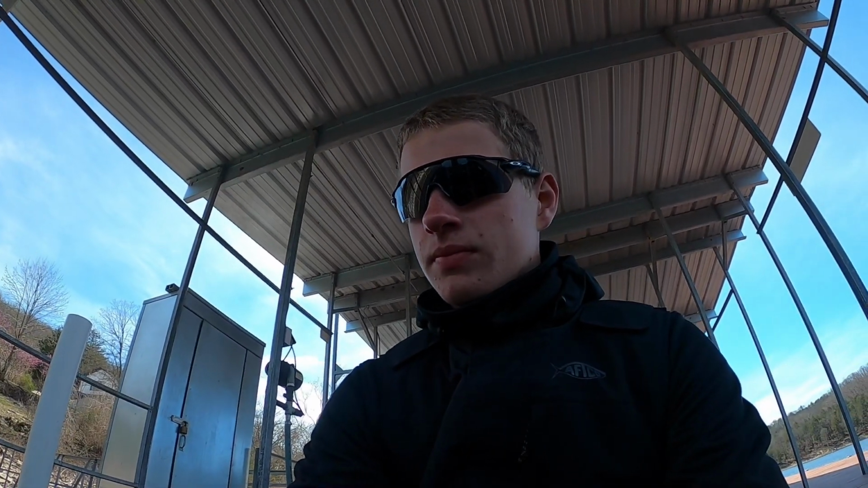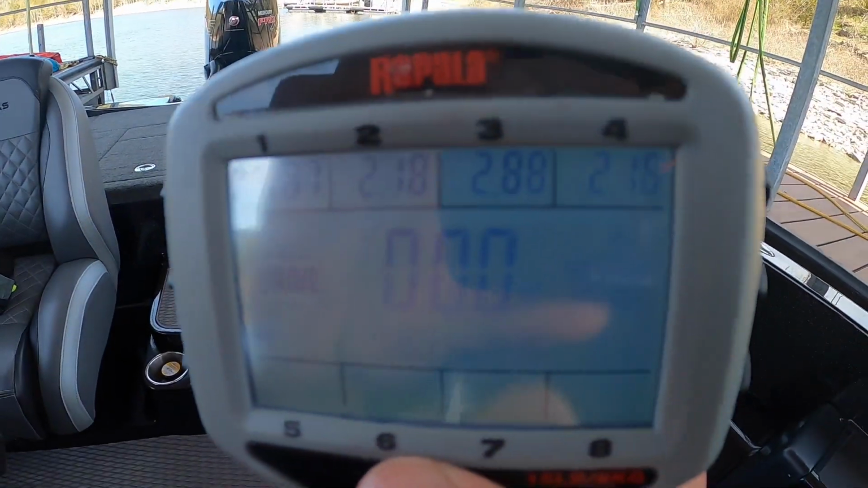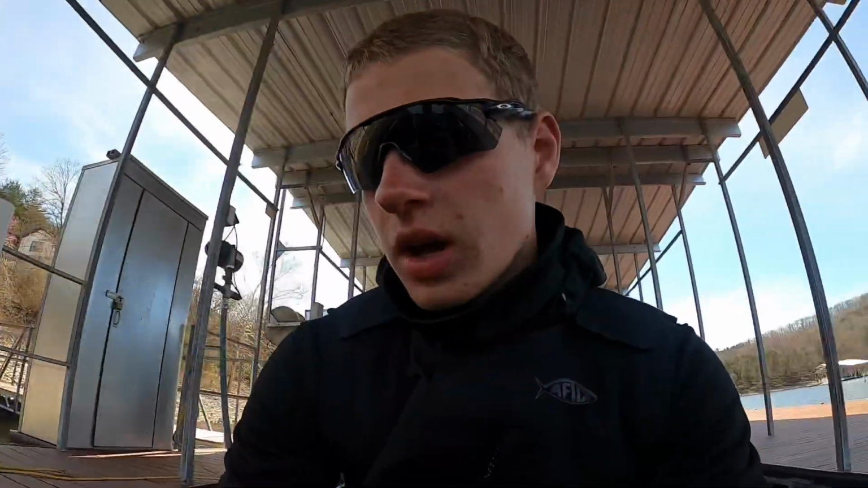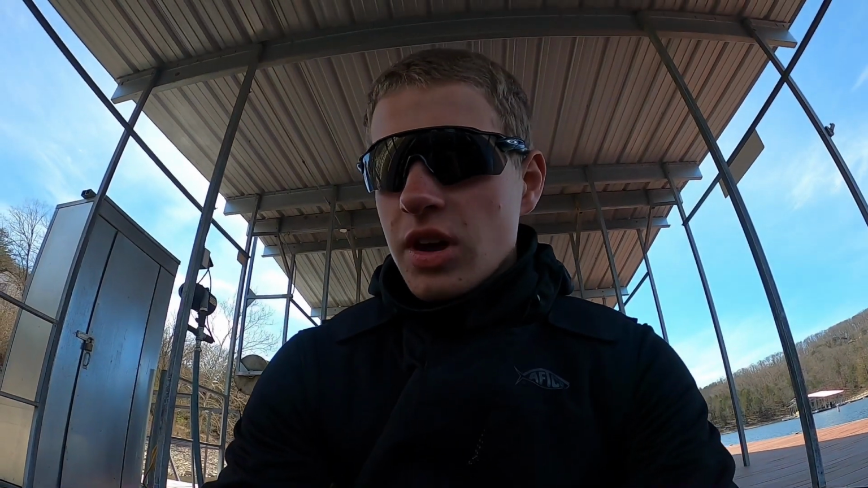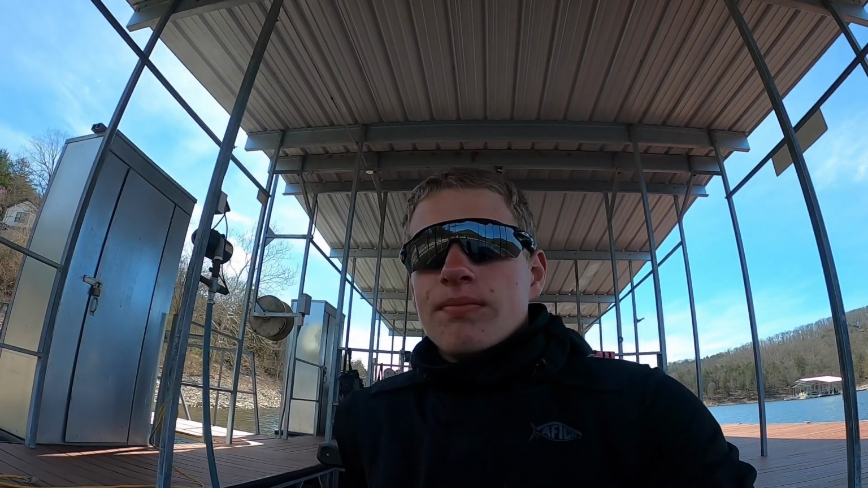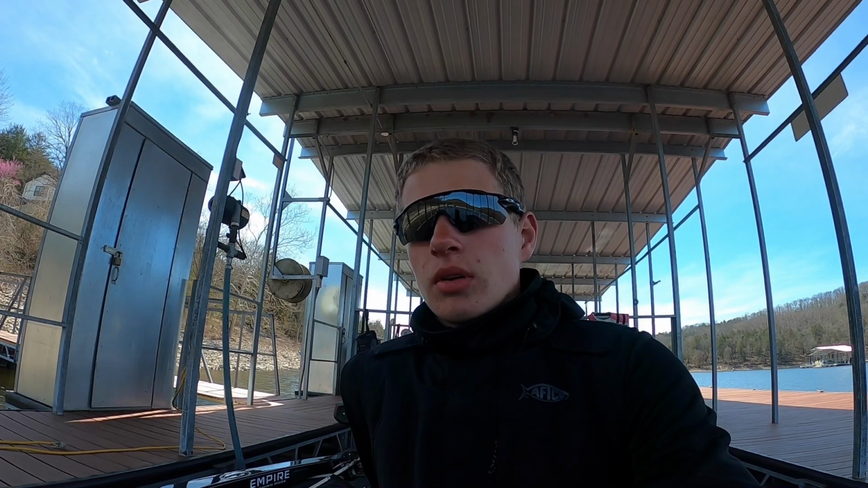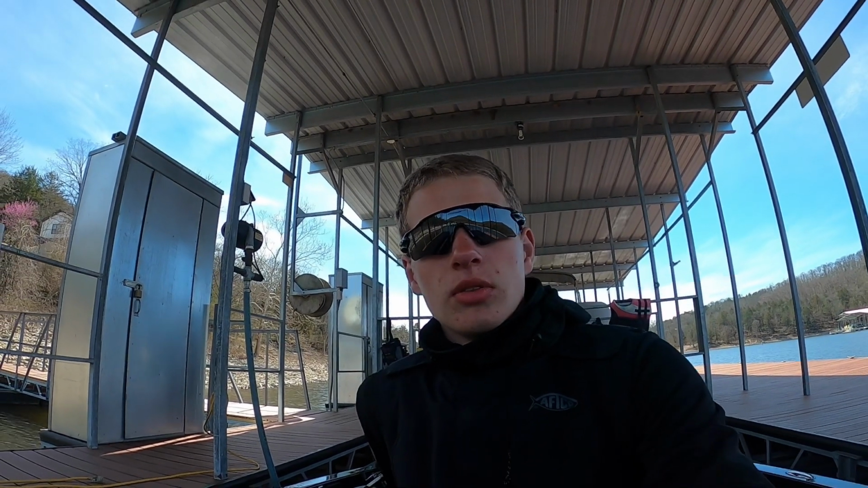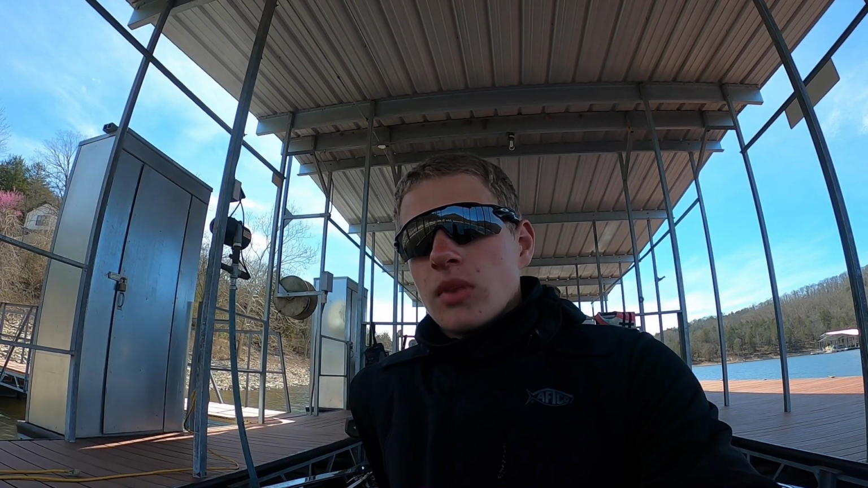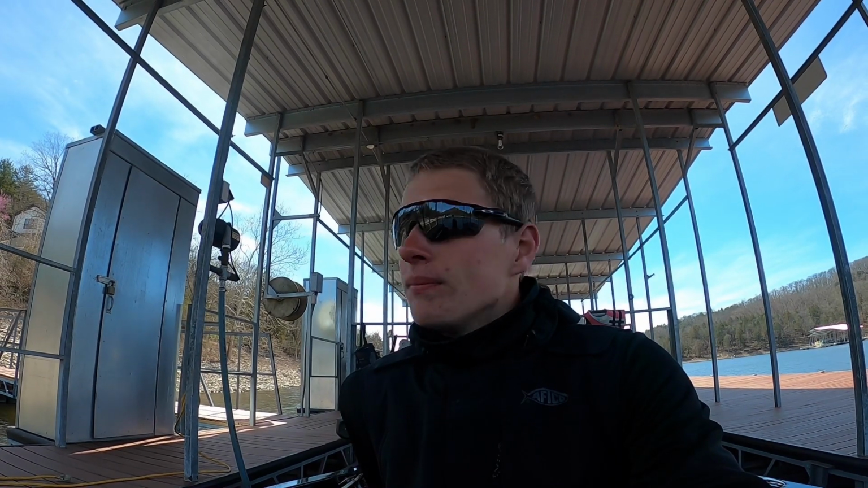Turn my scale on. We got 5 fish, 4 were keepers. That was our bag right there. It just turned off. I think it was 9.10 pounds though. Not bad, I'll take it. What's crazy though is most of these tournaments at Table Rock are like high 10s, somewhere in the 20s too, so obviously it's not good enough, but not too worried about that. I'm getting better every time I get out here. That's all I really care about.